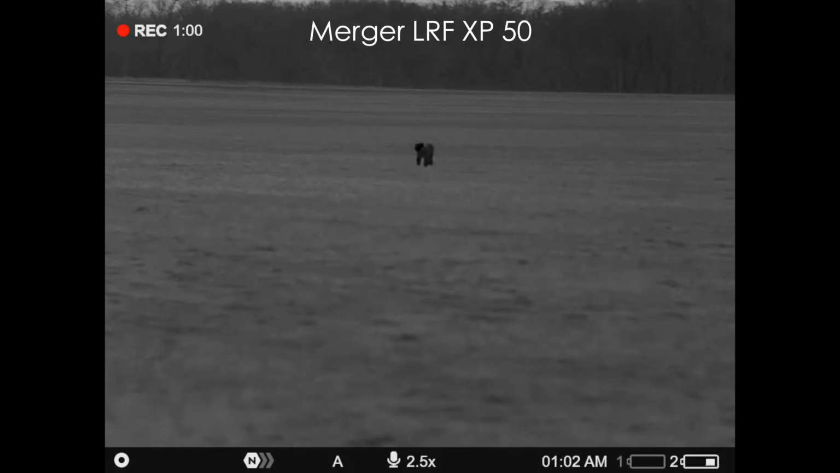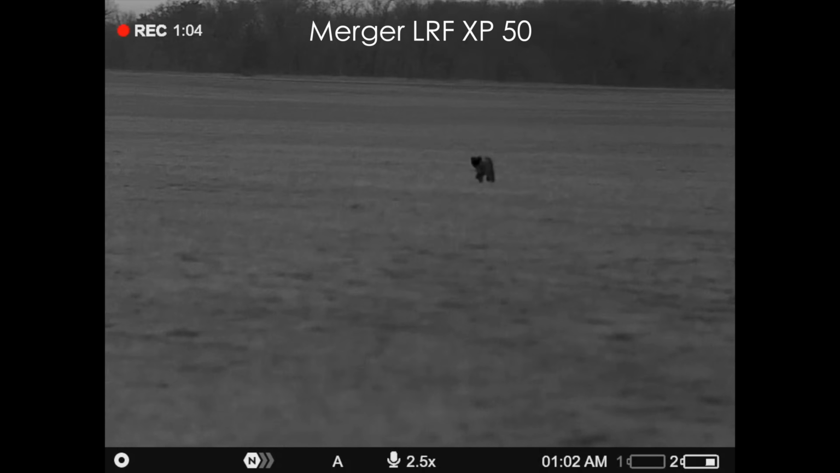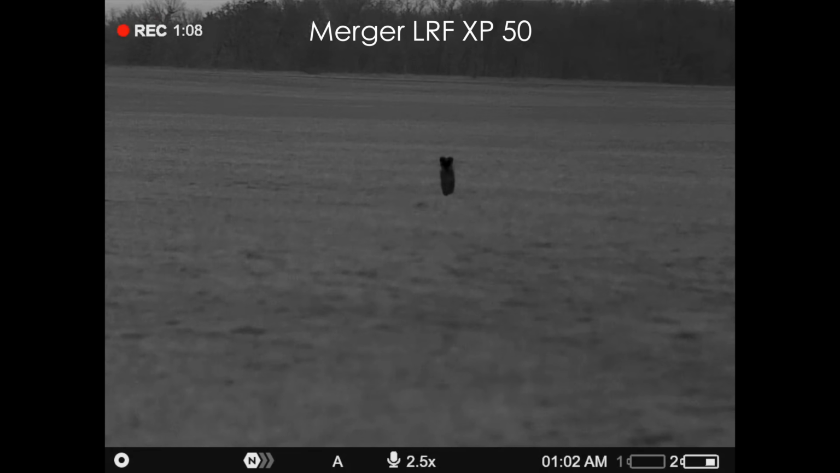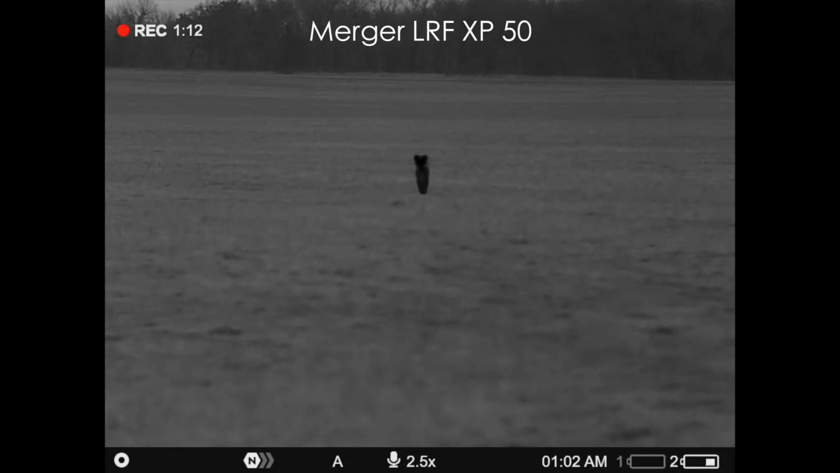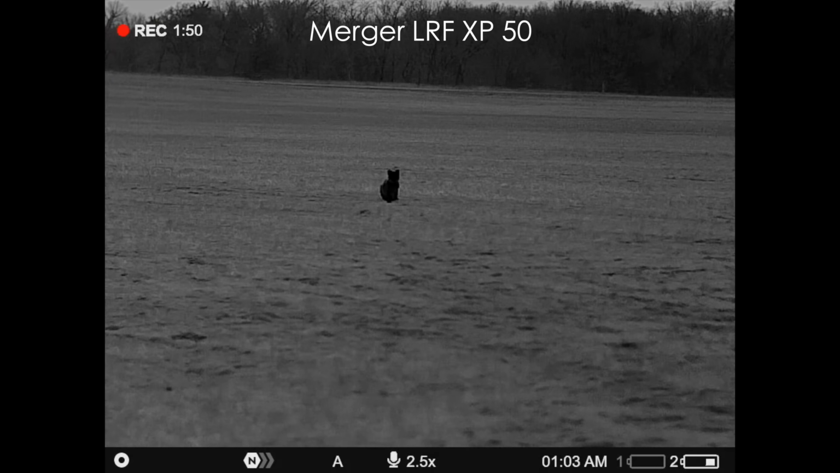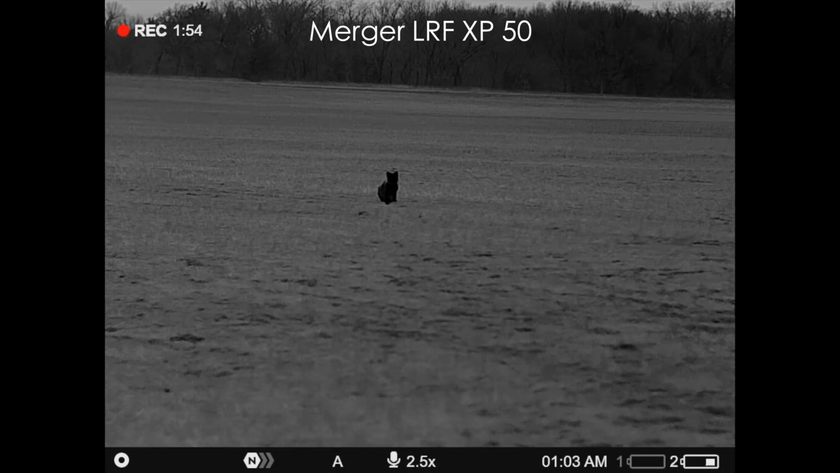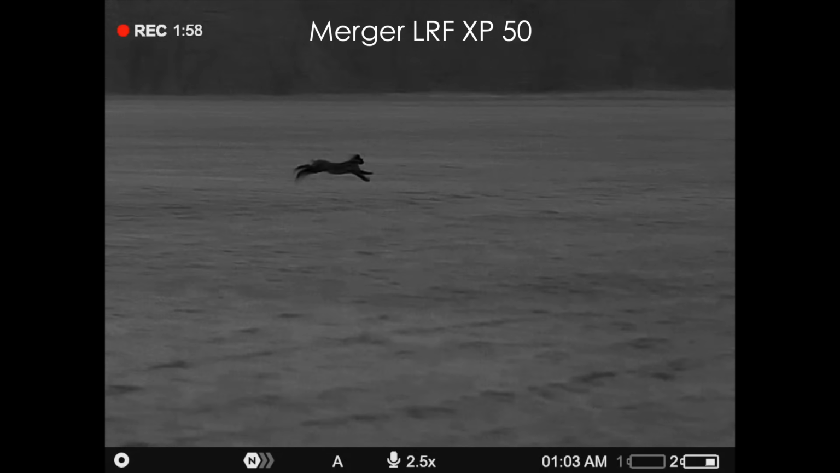It's another bobcat. Yeah, it's another bobcat. Yep, it is. Gig's up. You're lucky it's night, little buddy. Scattered. He peed a little.